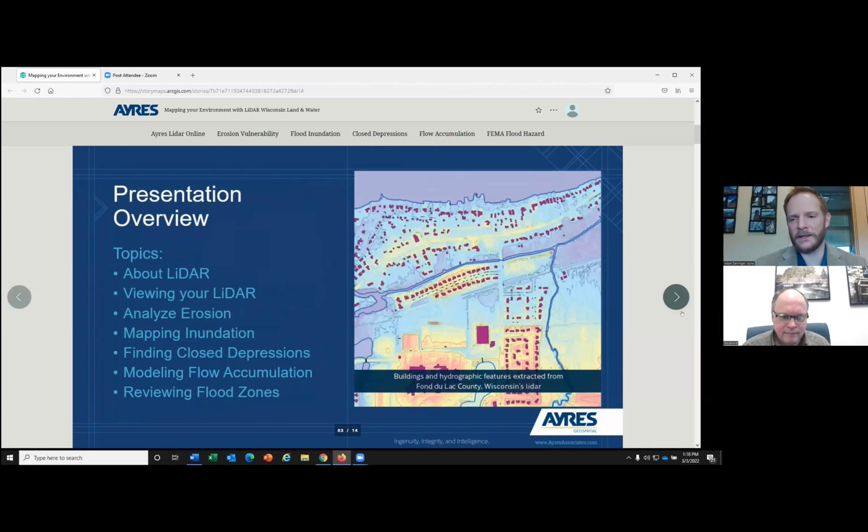But then we're going to dive in a little deeper on a couple of specific topics. So that's going to be looking at county or municipal soil erosion, mapping potential inundation sites. We're going to look at how you can use it to find your closed depressions across your region. We want to talk about modeling flow accumulation, not just like on a 40, but we're talking about countywide or even regional flow accumulation models. And then utilizing that LiDAR data and analyzing it against FEMA's floodplain data.